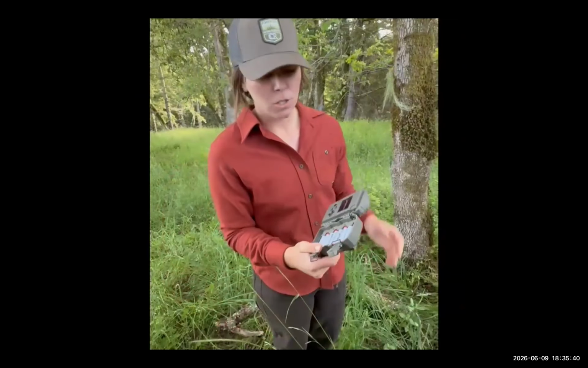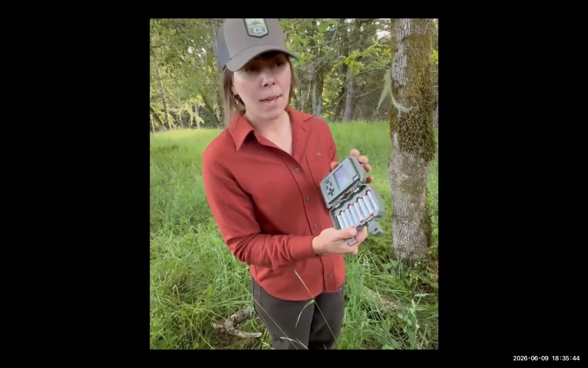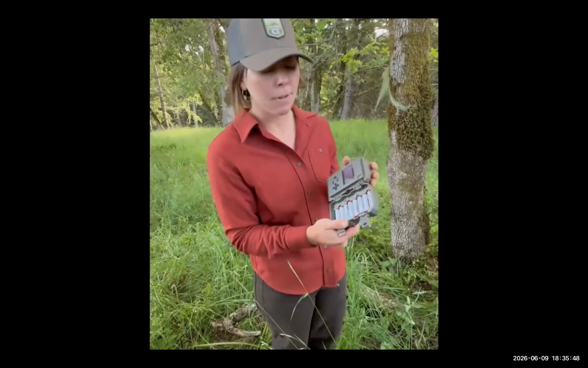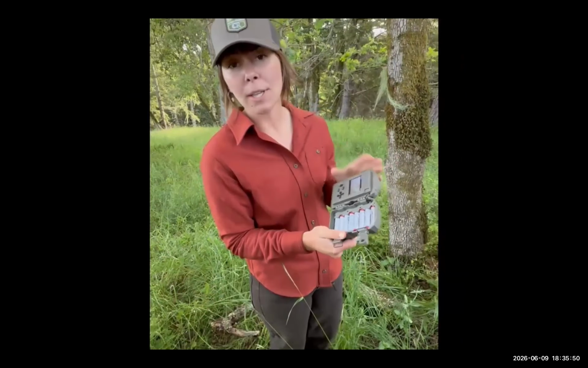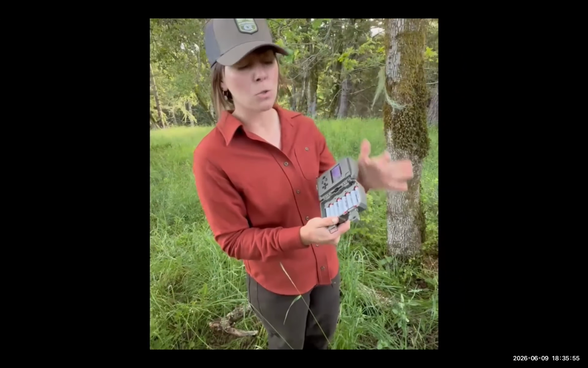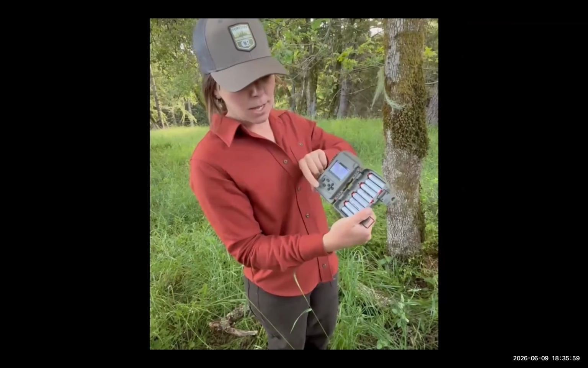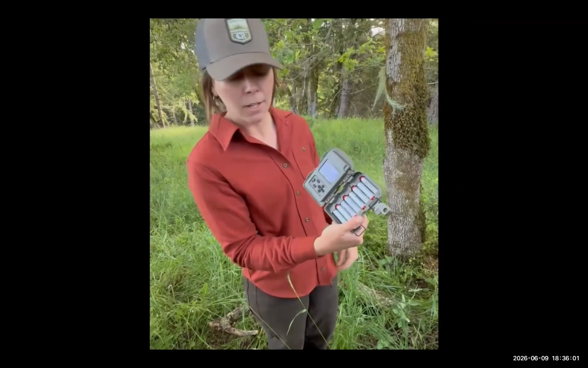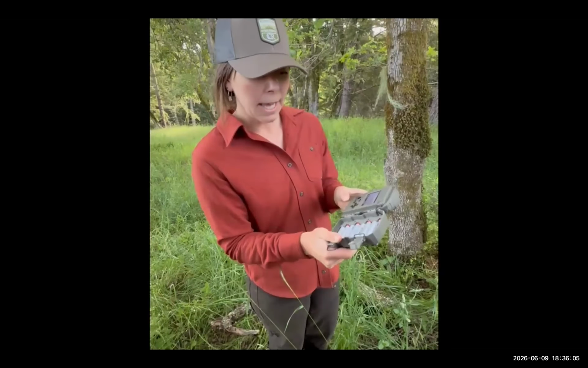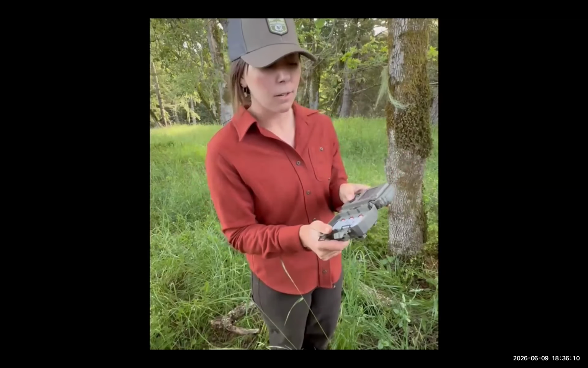The next step is just to turn on your camera and either pull up a guide that's available online for your camera, or if you still have the documentation that came with your camera, review how to change those settings. It's really going to vary based on the device that you have. But you turn the camera on, and typically there's a menu button and some kind of arrows to toggle around. You check your settings based on the specific protocol that you're trying to follow.